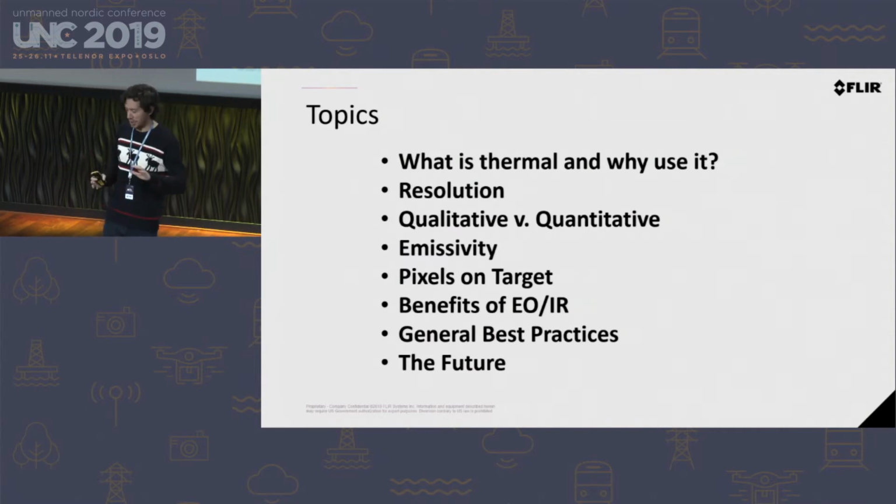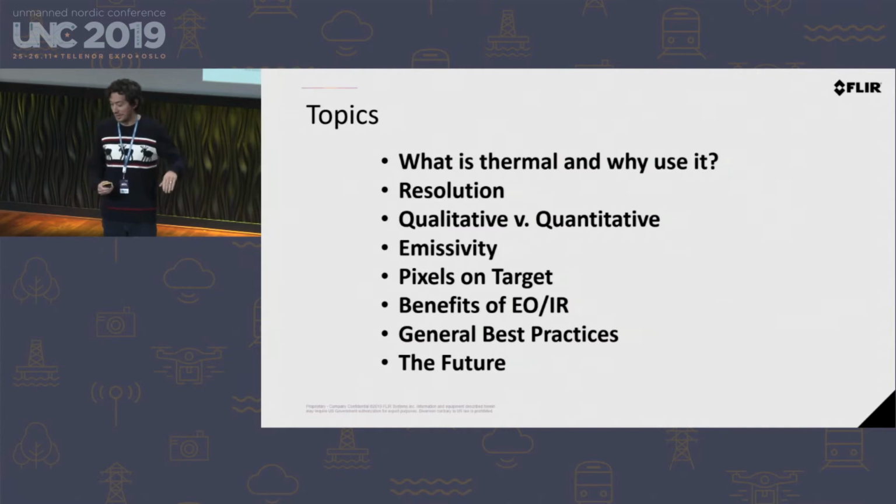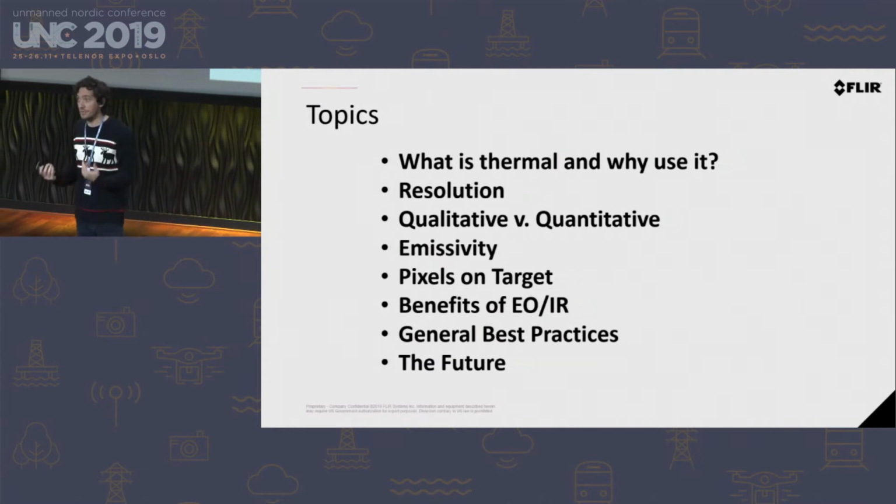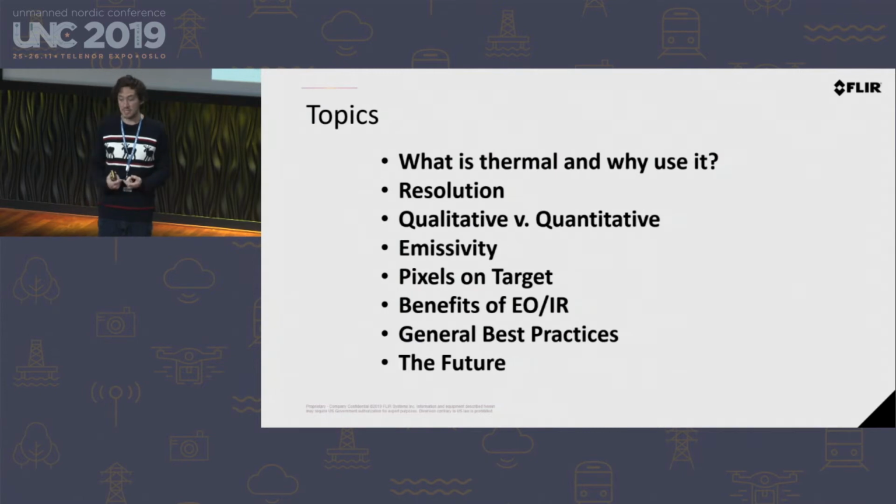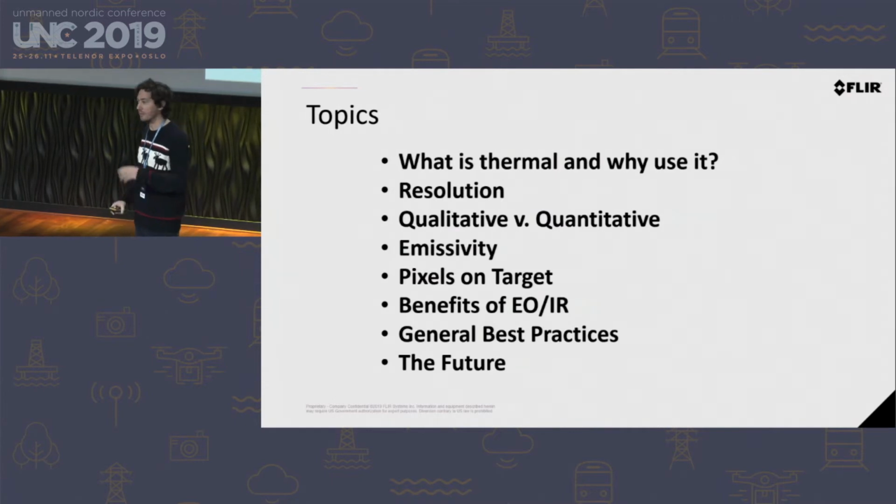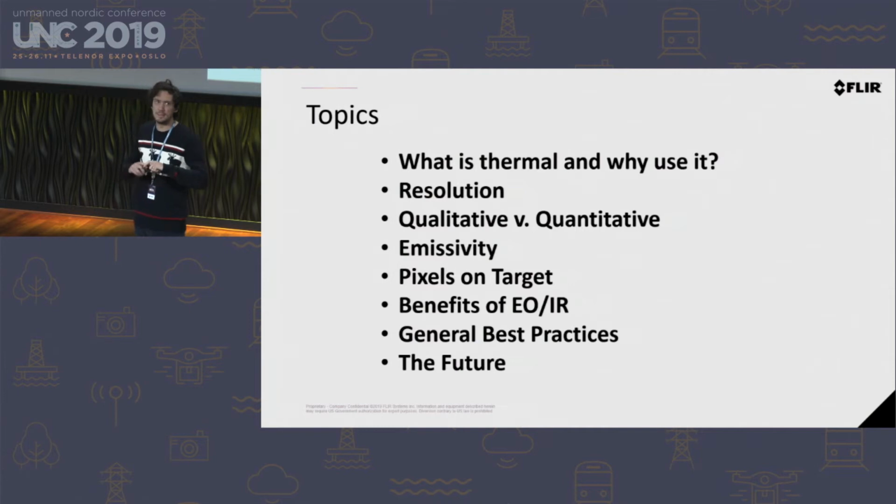Emissivity, we'll talk about that in depth. I don't need to explain it now. Why you need certain pixels on your target for what you're inspecting, and just the way to think about that. The benefits of using both thermal and RGB cameras at the same time. Best practices for doing thermal missions, specifically in mapping, and then I'll talk a little bit about the future. And a lot of this is going to be framed in the realm of mapping.